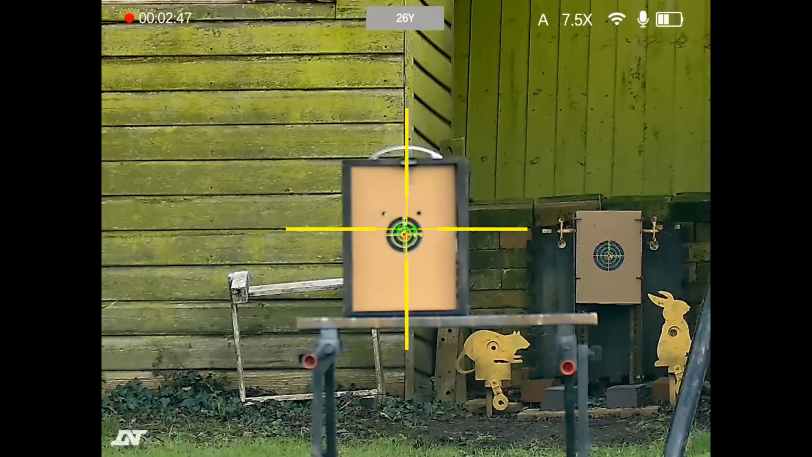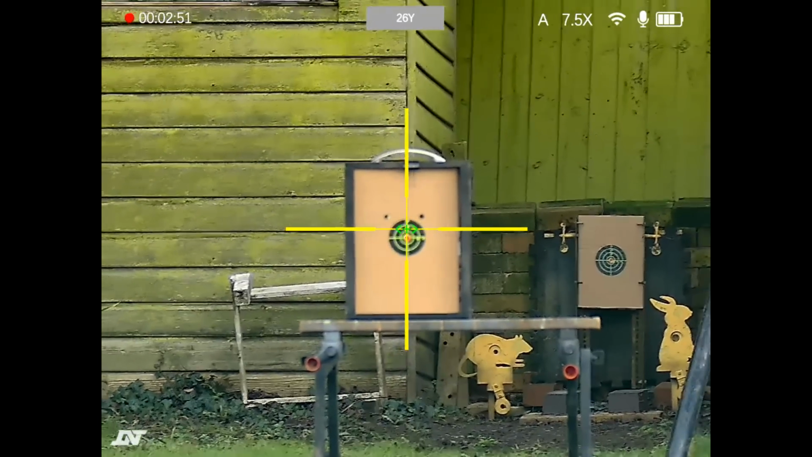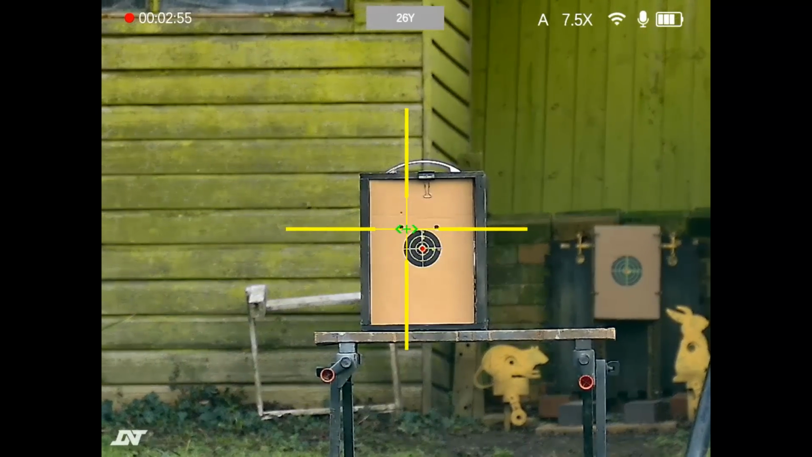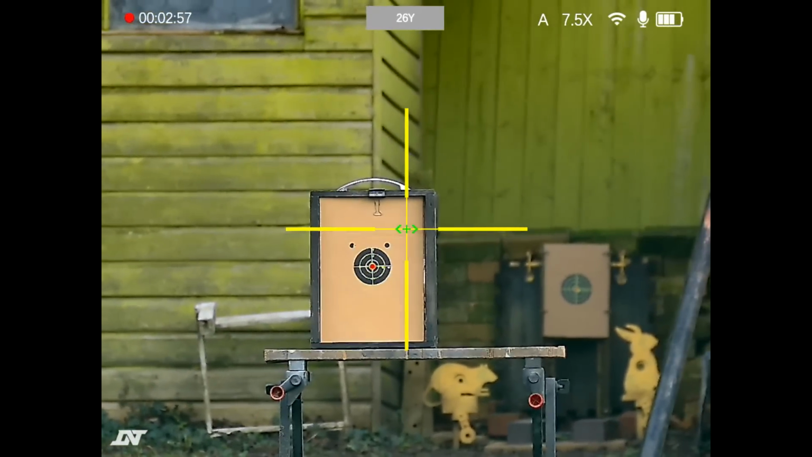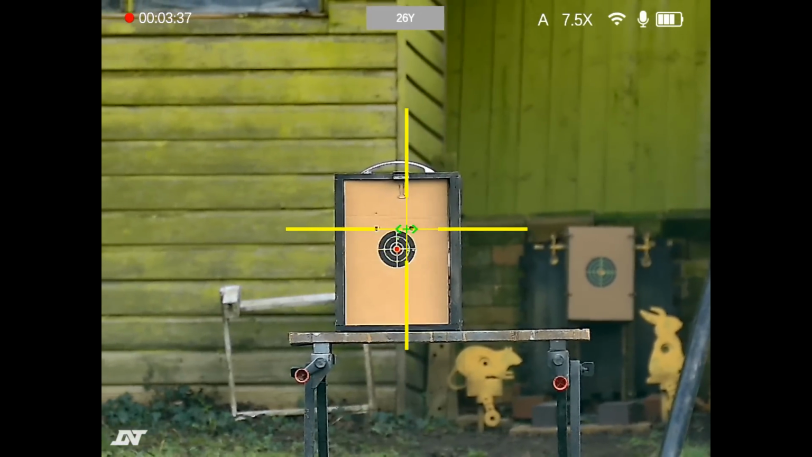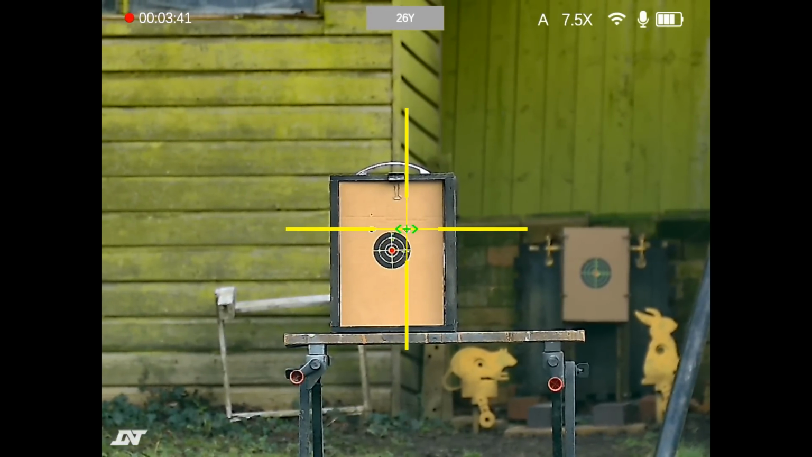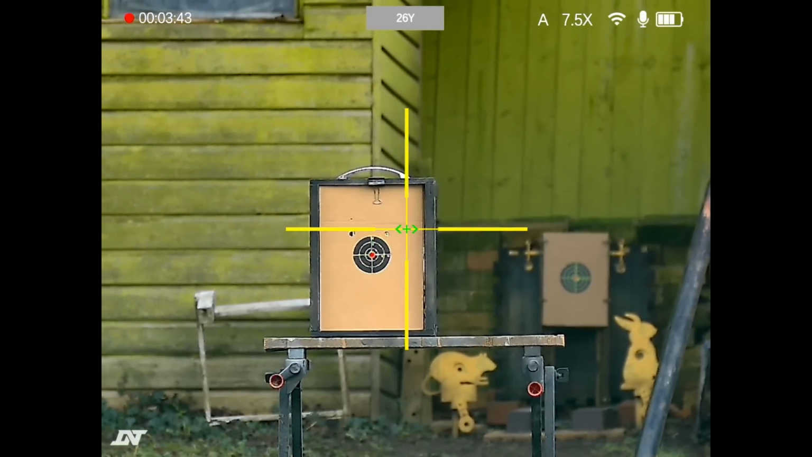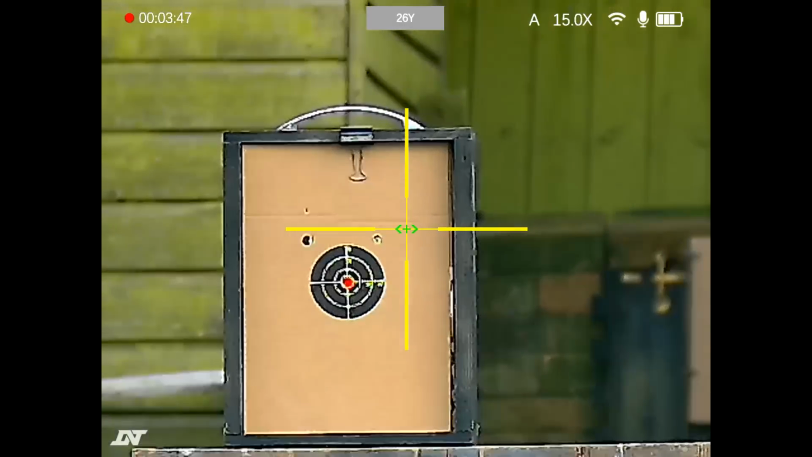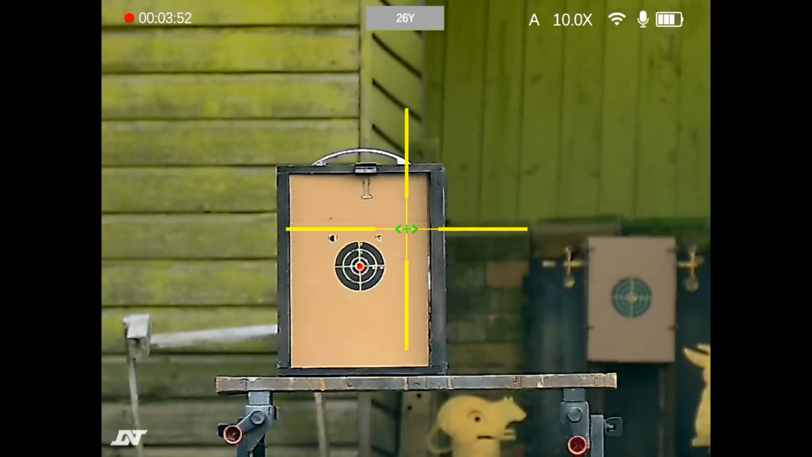Yeah, it's going to put the cross right in the middle, because that's a zero range. So let's zero that in. We'll take another shot, shoot the other black dot. There you go, that's it right in the centre of it. I'll zoom in so you believe me. There you go. So that's the holdover method then.